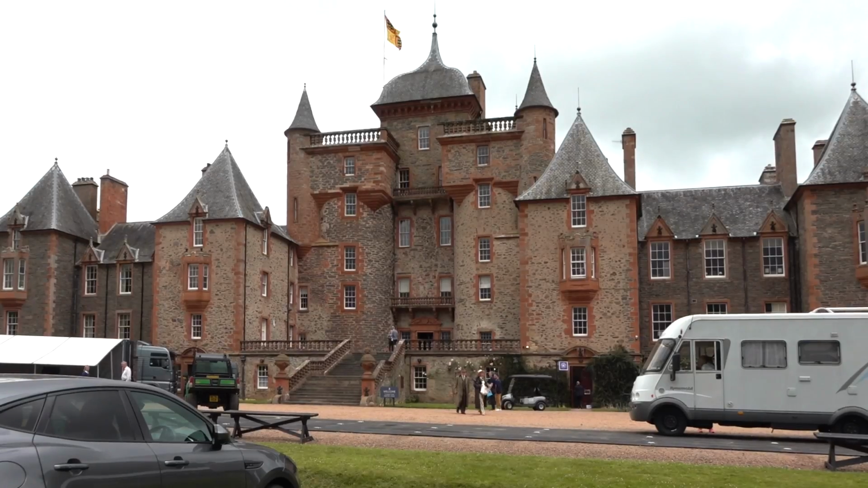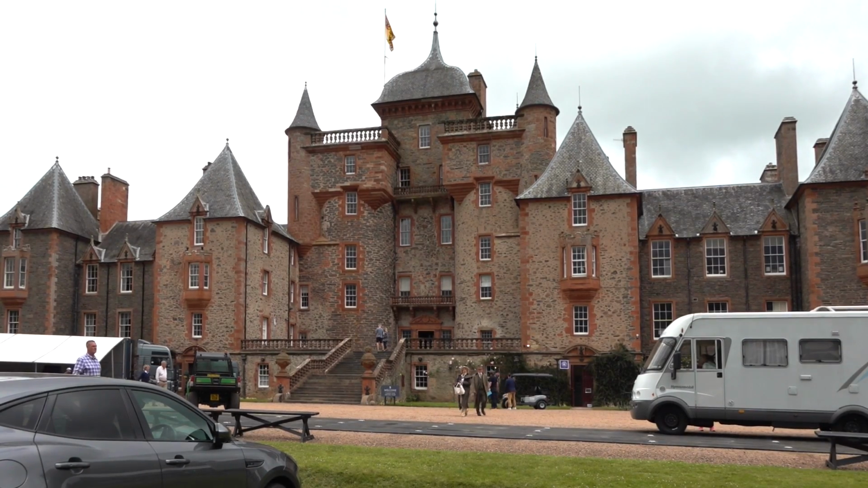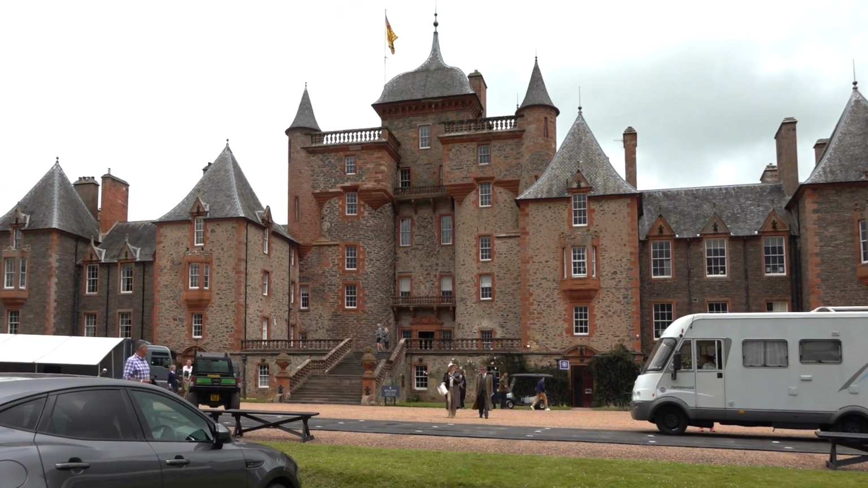Clay pigeon shooting has still got something to do to attract more people to it, and I think having it here is going to illustrate that, and we're going to have it even more important than it's been in the past.